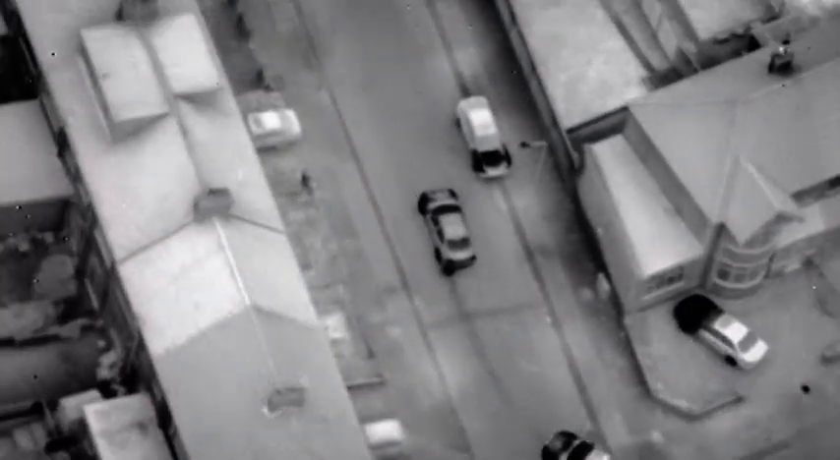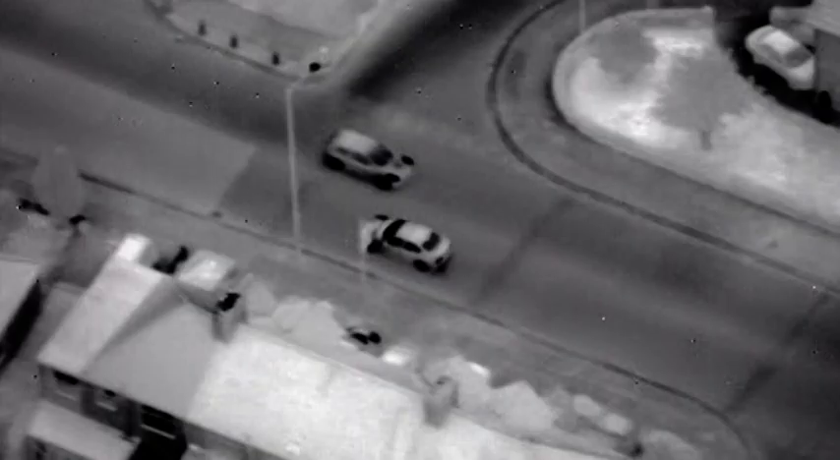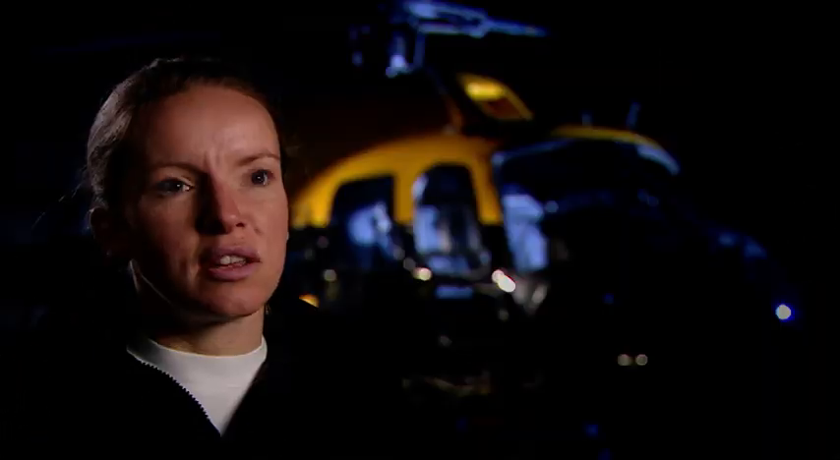My job when I'm on the camera is I want to keep that vehicle on the screen and I want to make sure that I get them. Right, just confirm this vehicle's about to go across the zebra crossing now. You've become so engrossed in what you're doing and all you want to do is catch them, and then you've got to work as a team, so the three of you are there helping one another. It's full on, you're giving 110% all the time.